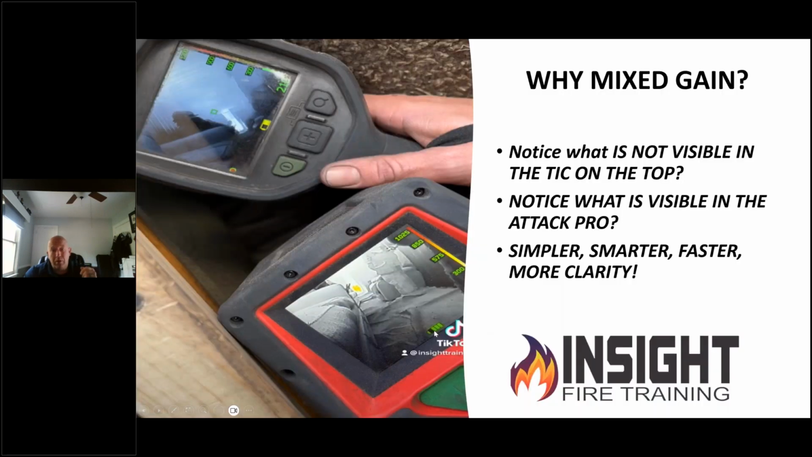As I showed you this picture earlier, I want you to look at the difference in detail and clarity when both lenses have been wiped, both are pointing at the same environment. We're not doing any gimmicks or tricks. There's no Photoshop, there's no editing. You see what we see, okay? Simpler, smarter, faster, more clarity.